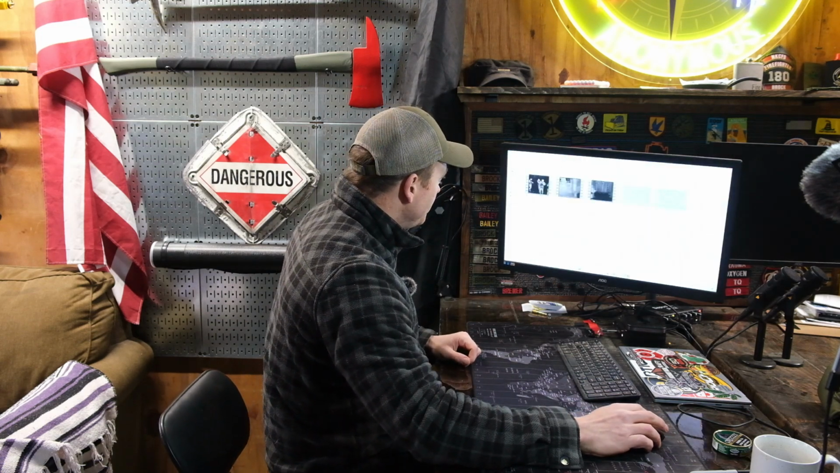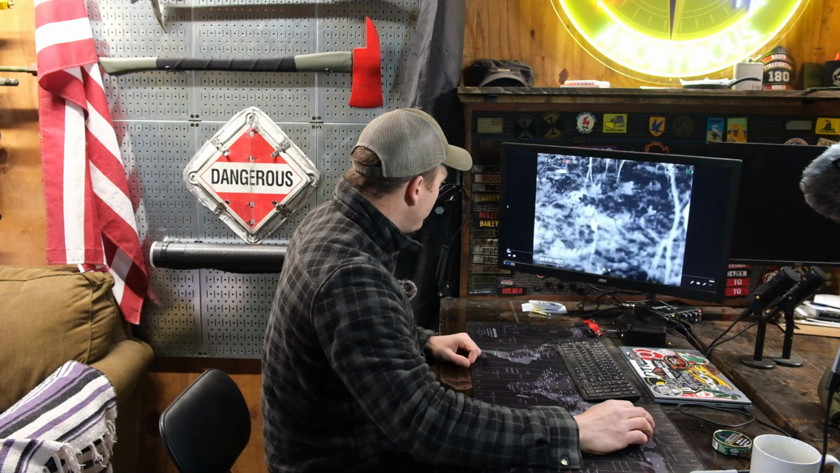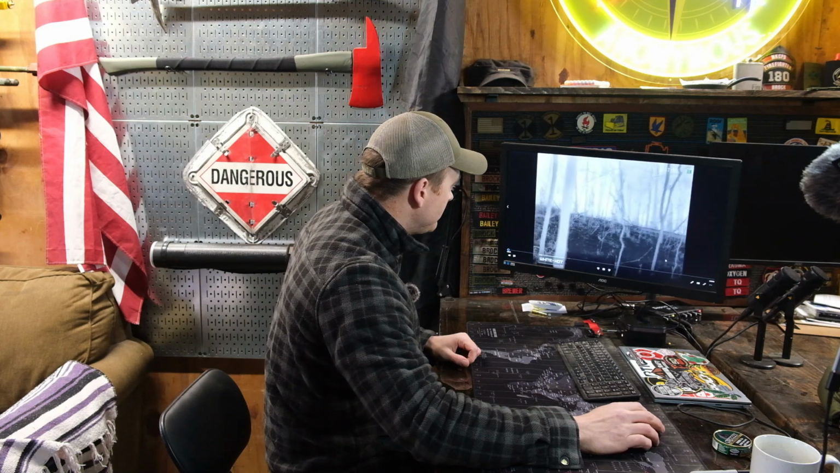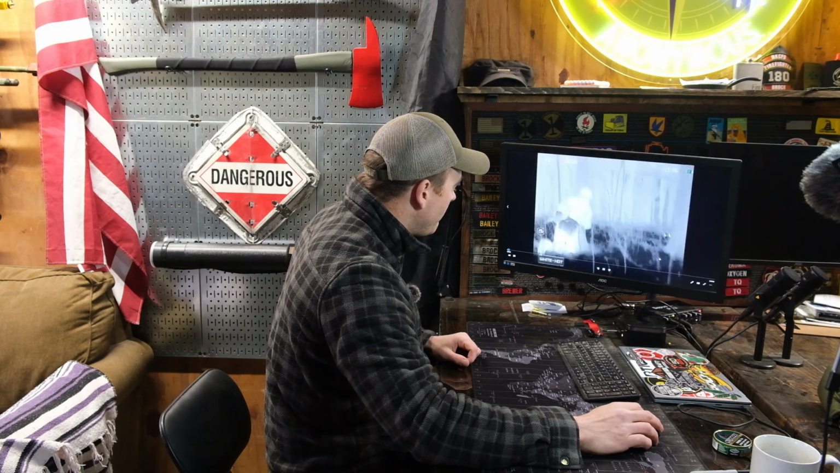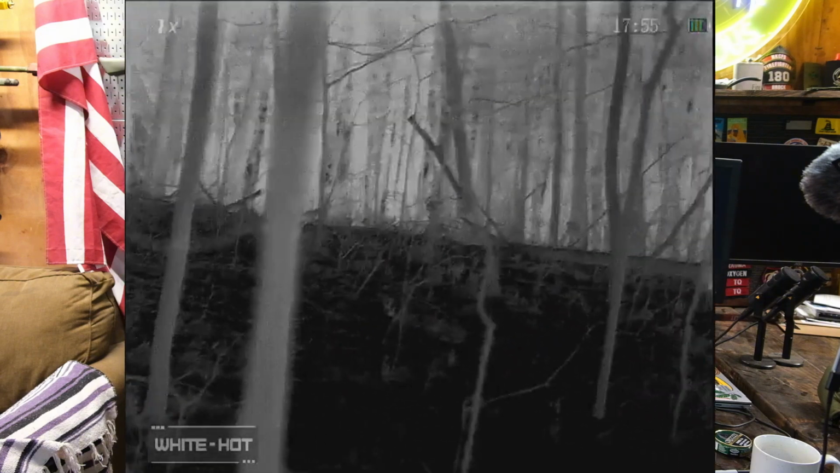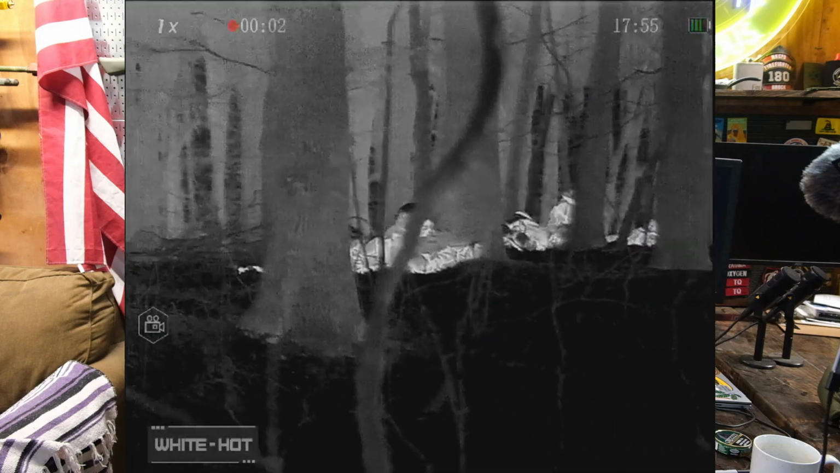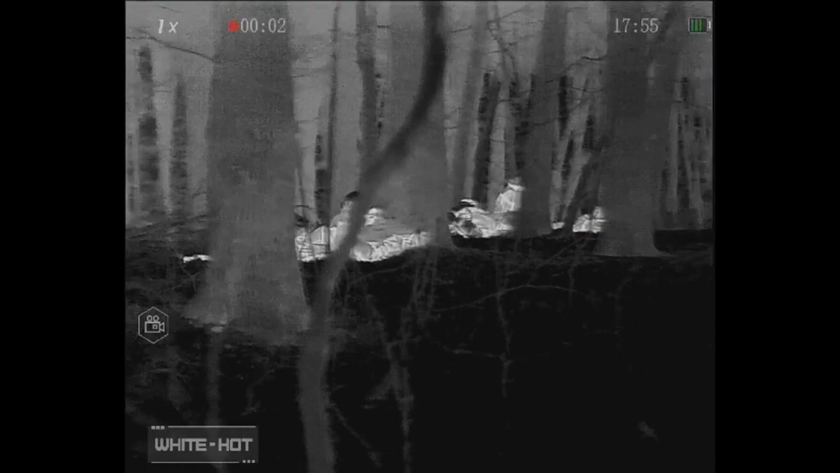Let me go to the thermal footage, and you'll see here. Okay, so this is the third thermal video here. Let me go ahead right away and pause it right when we got the guys in formation. So there we go. That is a good shot right there, paused, of our support by fire position.